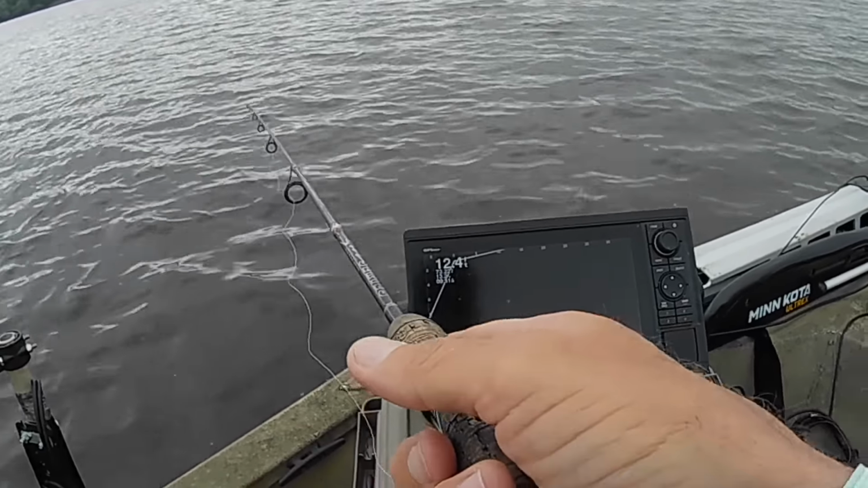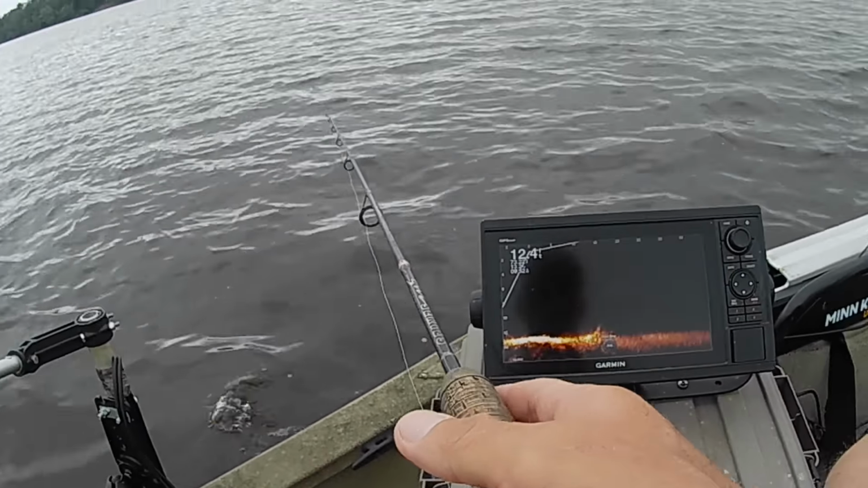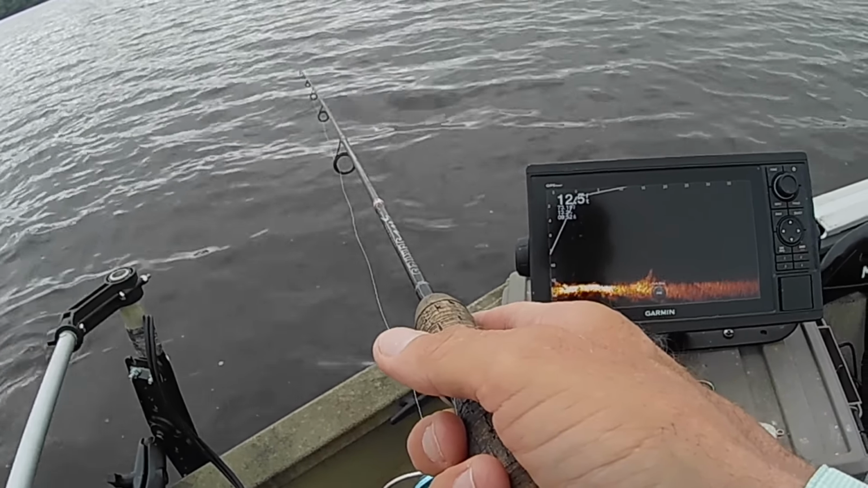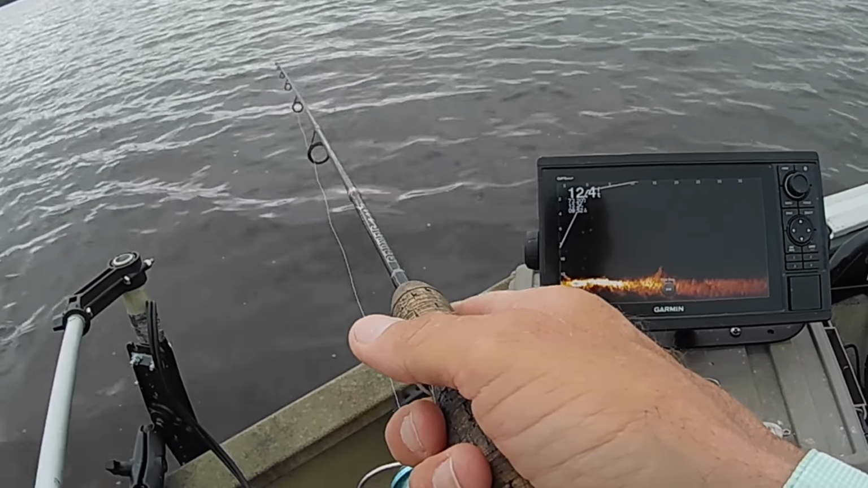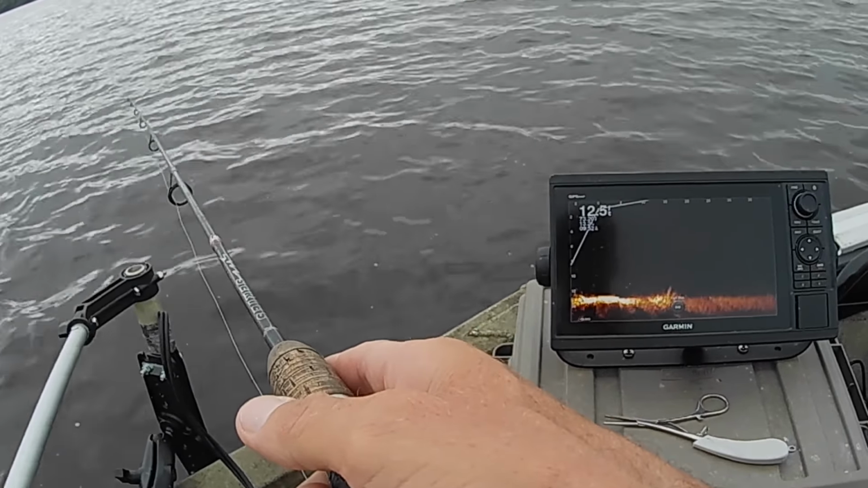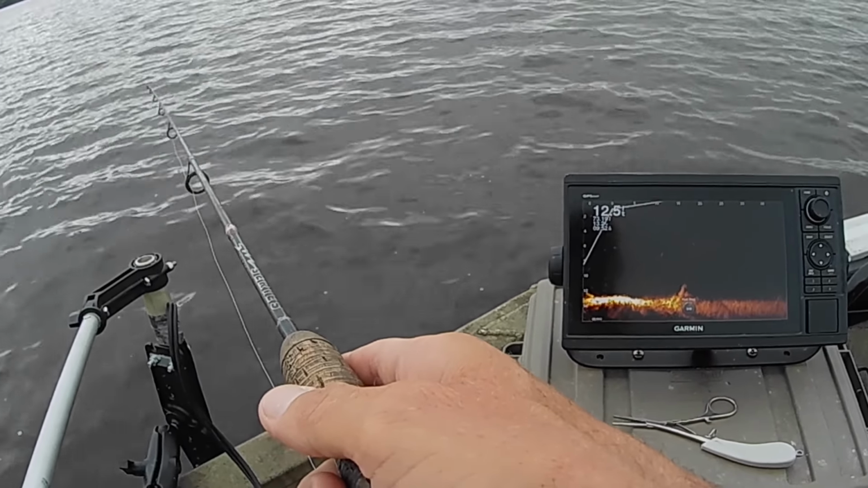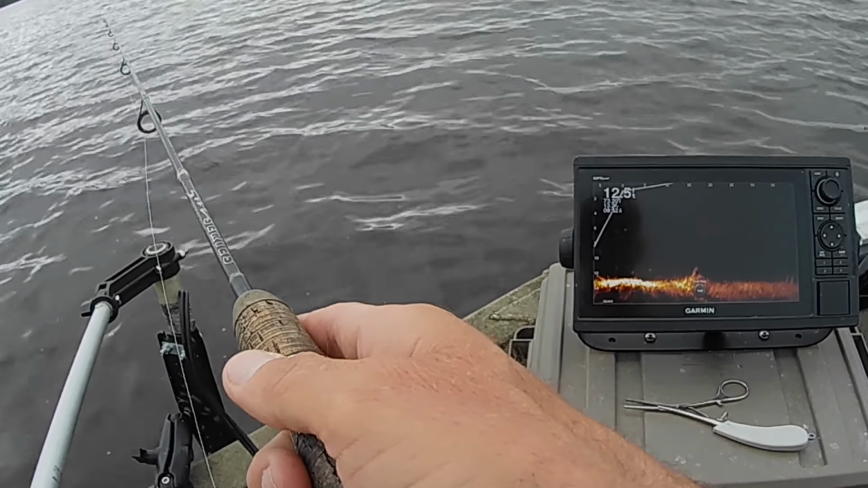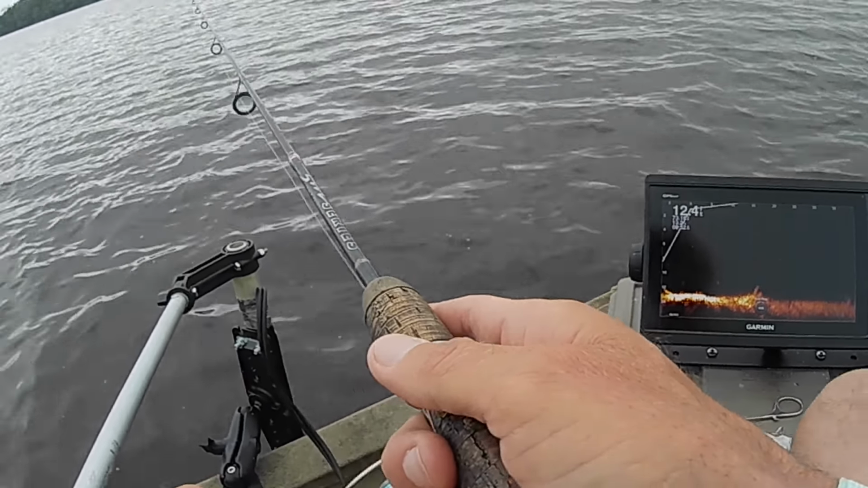You'll find that on these smaller targets, there won't be as many fish around them as you can find around a large brush pile or something like that. But you're liable to get some good ones. You know, sometimes some really big fish will hang around just individual pieces of cover out there.